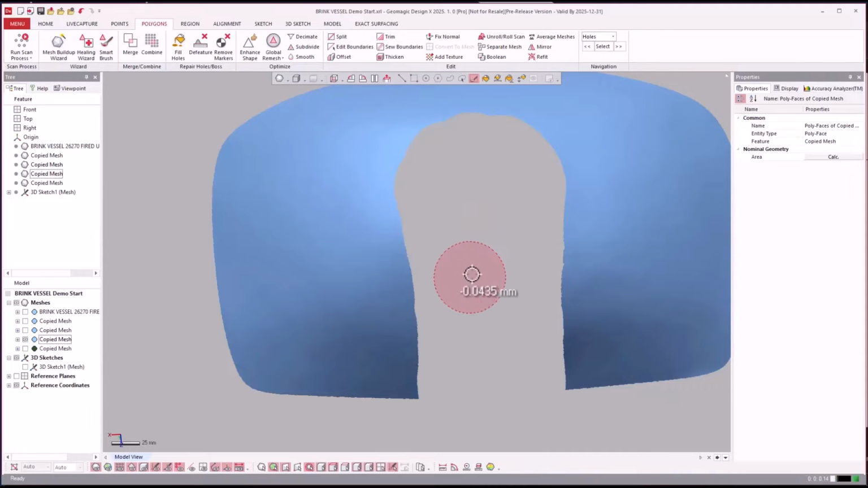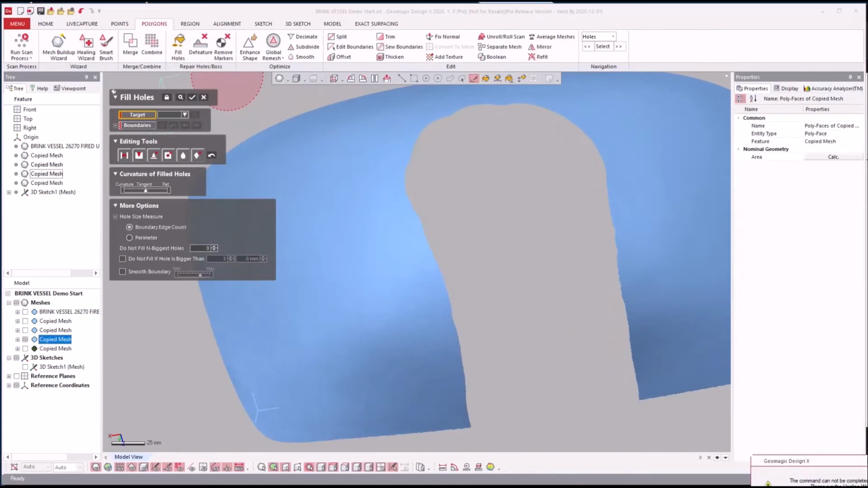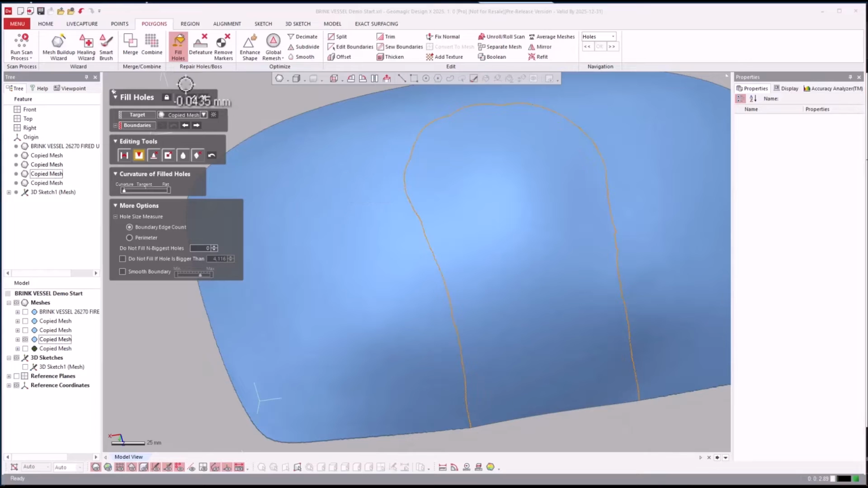I'm just showing again different things that I've run into throughout the time using this software, just to show all the different methods and all the things that you can run into. So we'll go ahead and fill that and then hit OK.